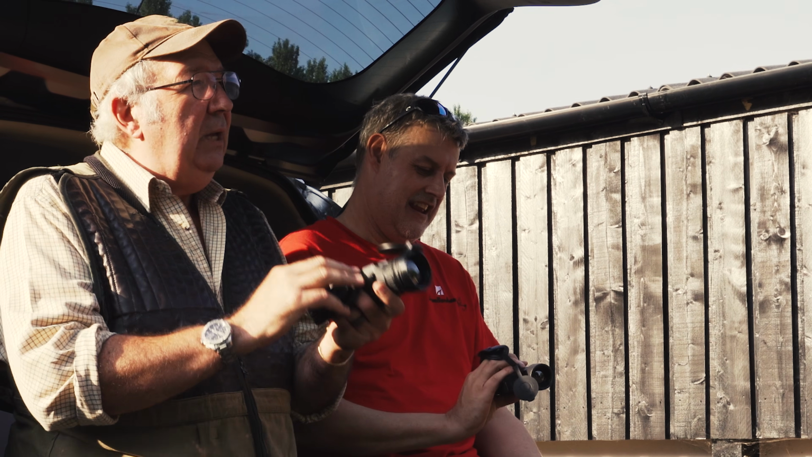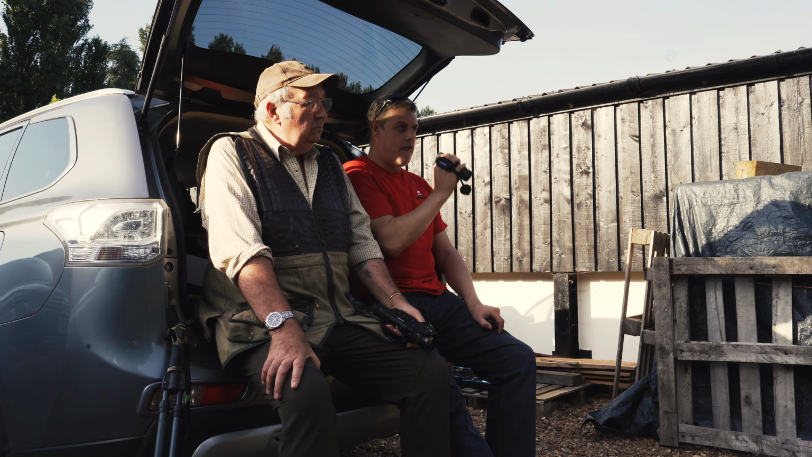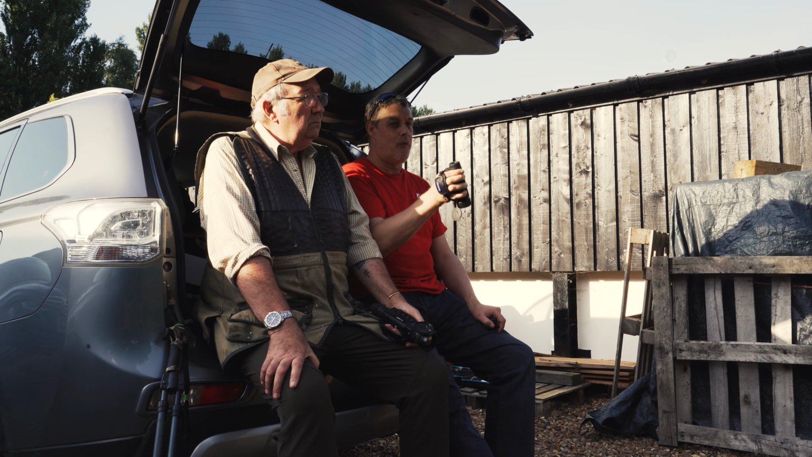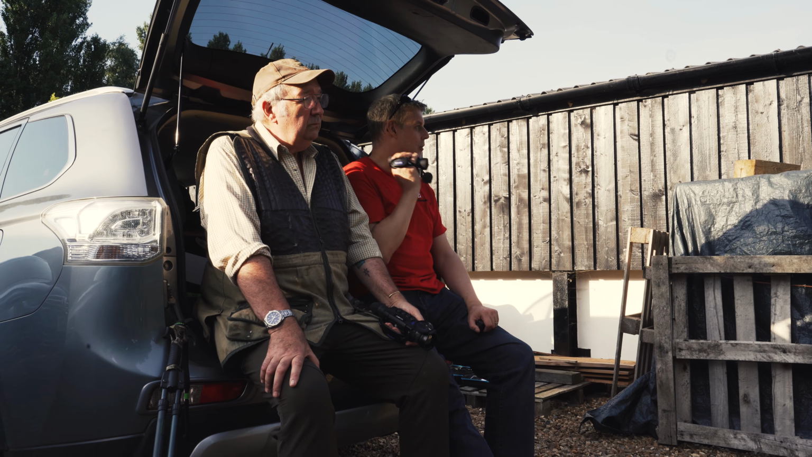What you don't get again with this, you're not going to be picking out blades of grass. You're not going to be seeing the rabbit's whiskers. You're going to be seeing the rabbit, and that will direct you to whether a field is worth continuing with or you need to move on to the next one. If you want to rinse a property, this is the way to do it. When you're out with a lamp and you're using a lamp to spot, it spooks the rabbits and you've got to wait there 20 minutes, 25 minutes for them to come back out again. With this, you can be deadly quiet.